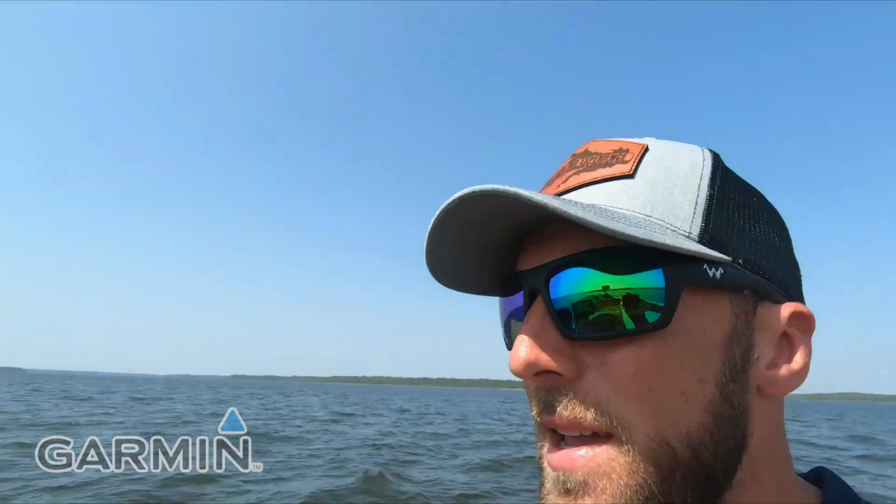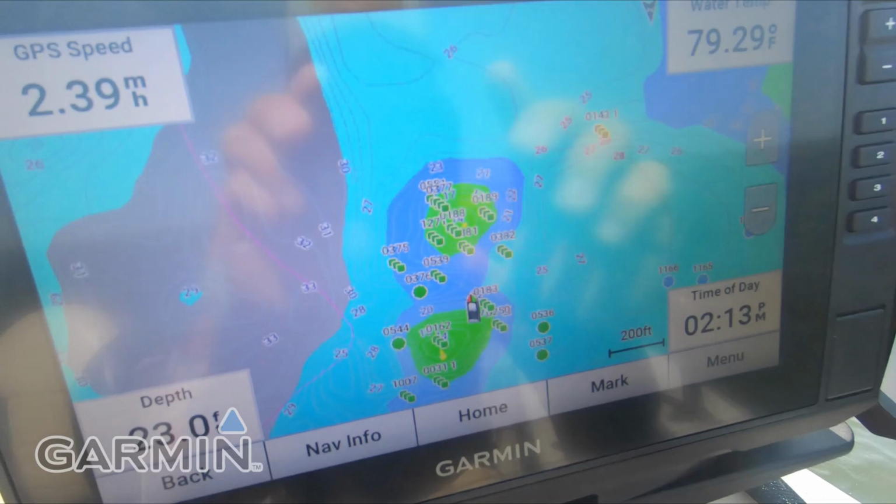So today we're just going to be fishing two big giant offshore humps in the middle of nowhere out here. The basin depth is probably close to like 30-35, and these humps come up anywhere from like 14 to maybe 17 feet. Just a big high spot for these fish to get on, especially with big wind blowing over the top of them. It's really just an ambush point for those fish to come up over the top and feed when they want.